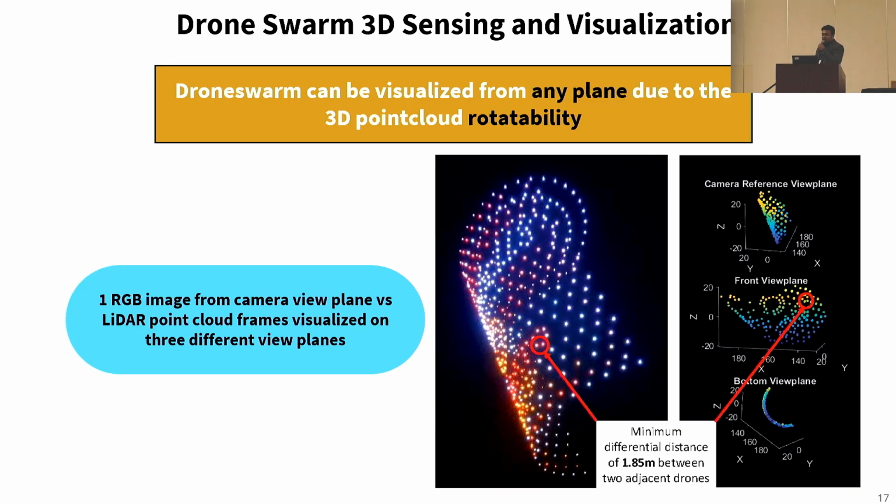In fact, LiSwarm not only detects unlit drones invisible within the swarm, it also provides both location and depth information, allowing the scene to be viewed from any plane, revealing more swarm information or structures which are not fully perceived through only one viewpoint. The RGB image of this specific swarm formation at left can be viewed only from the camera viewpoint. However, the LiDAR point clouds at the right show different view planes, revealing more information about the swarm formation.